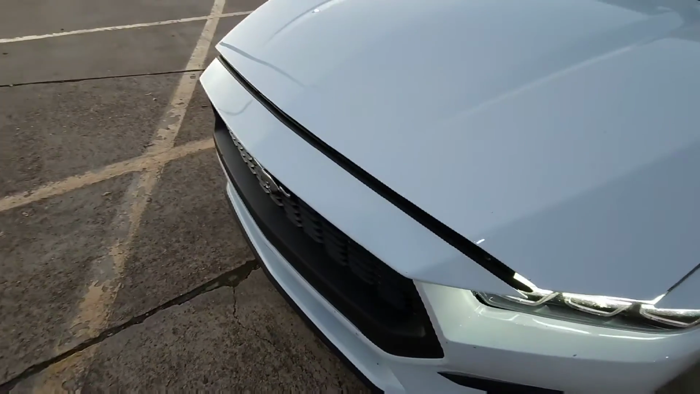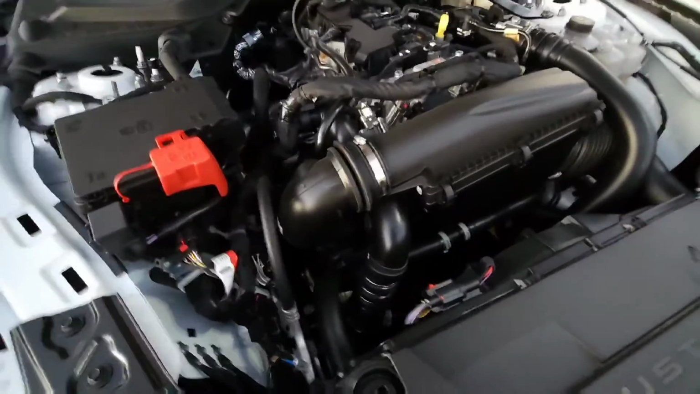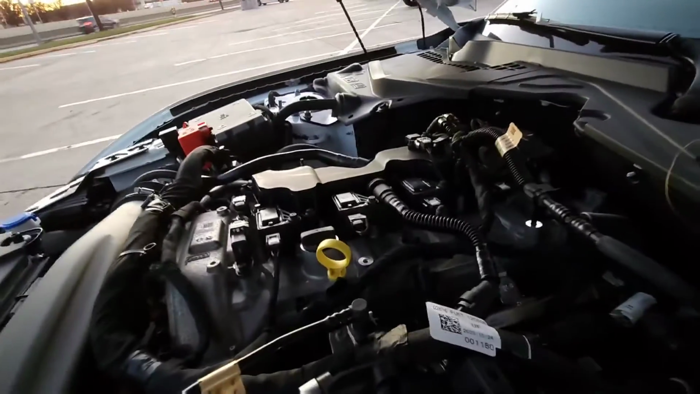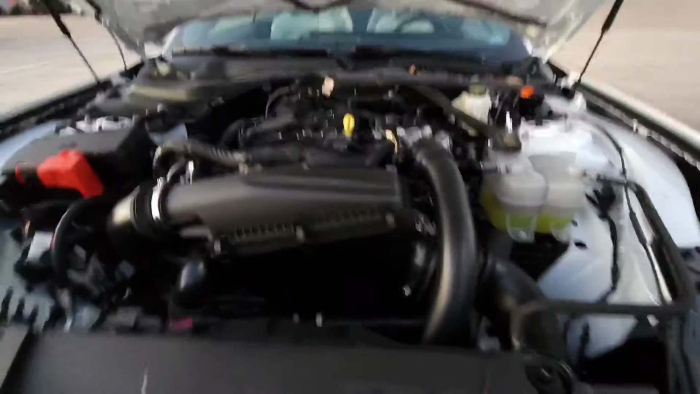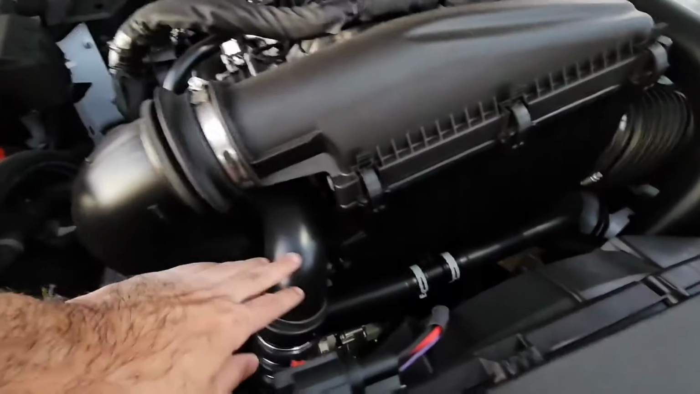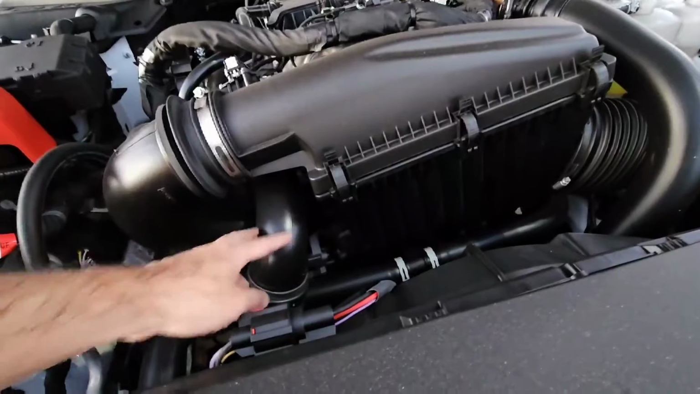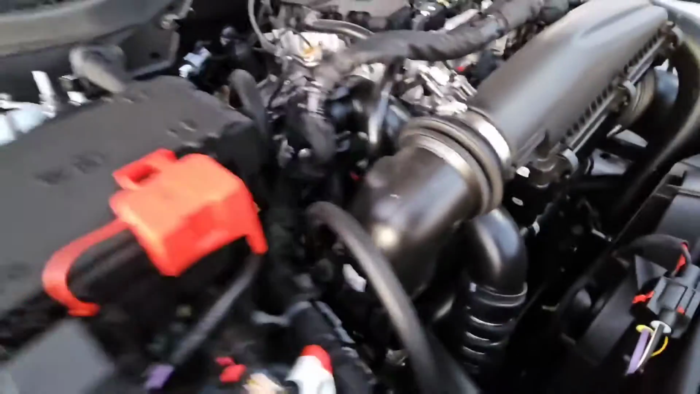Under the hood is an inline 4 with the turbocharged engine. So this is probably the EcoBoost. I like how you can see in this model now the little intercooler piping on here.